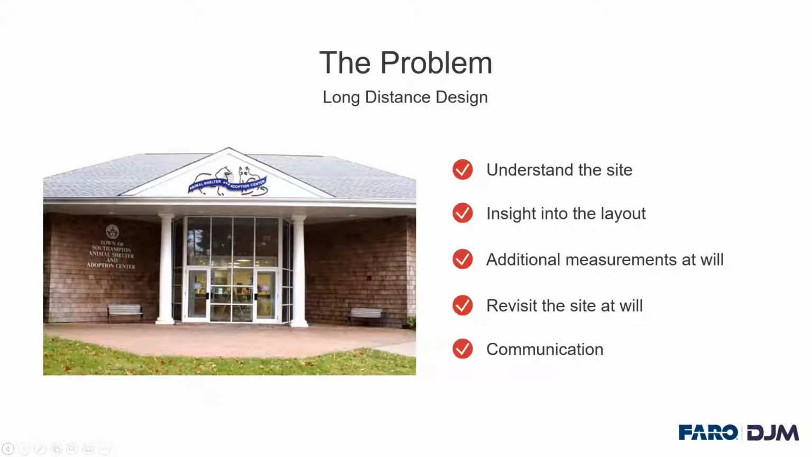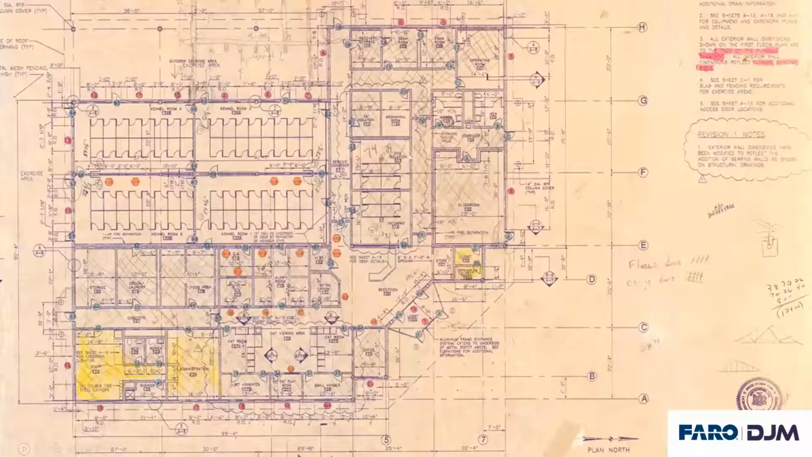So it's really exciting. I'll just describe the problem that we faced, which was understanding the site when we were remote, and also trying to get into a site like this one during this year was difficult. But we were able to get to the site using the 3D scanning technology virtually. We wanted to have good insight into the layout of the building, of course. And one of the problems we always face is being able to get access to additional information like additional measurements.